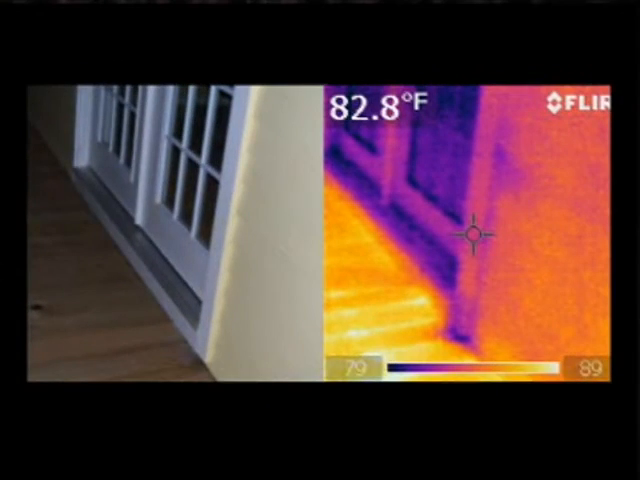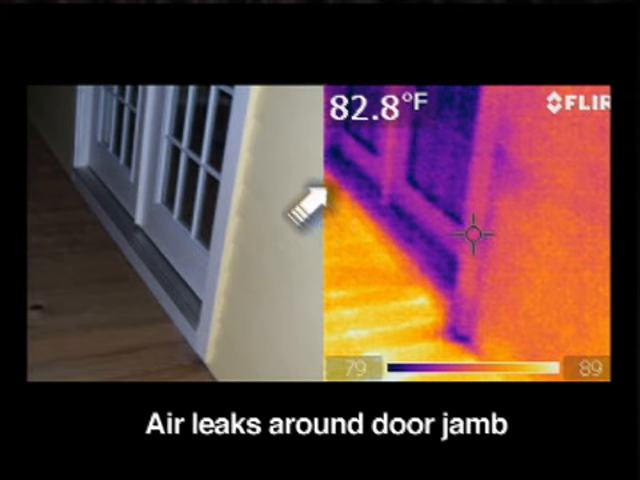Look at the next picture here. We see a set of French doors, and we see on the right side the thermal imaging is revealing energy leaking around those doors as the air conditioner and the cooler area inside. That energy is coming out around the gaps around that door jamb. Let's look at the next set of images.